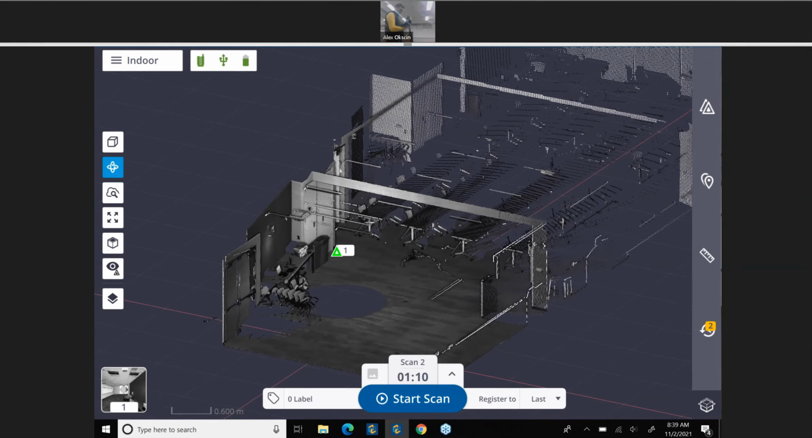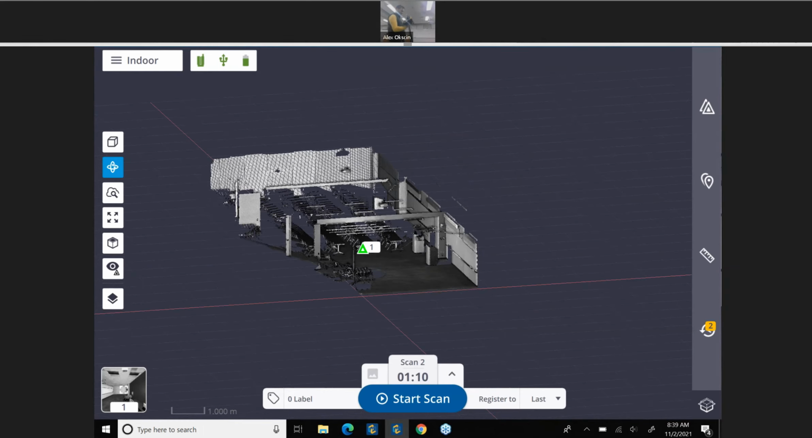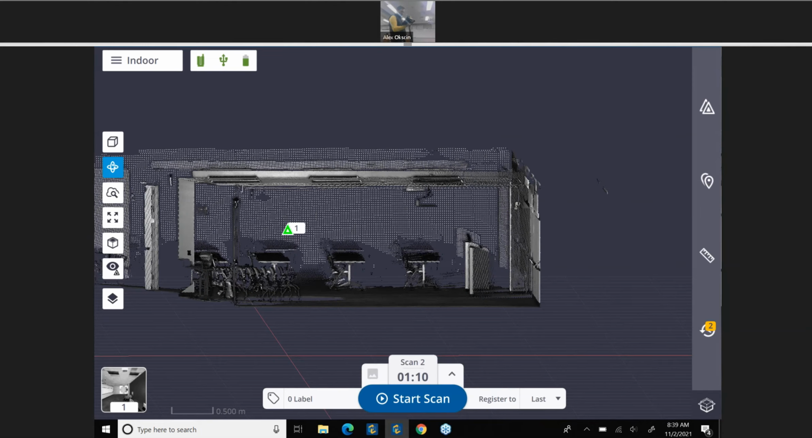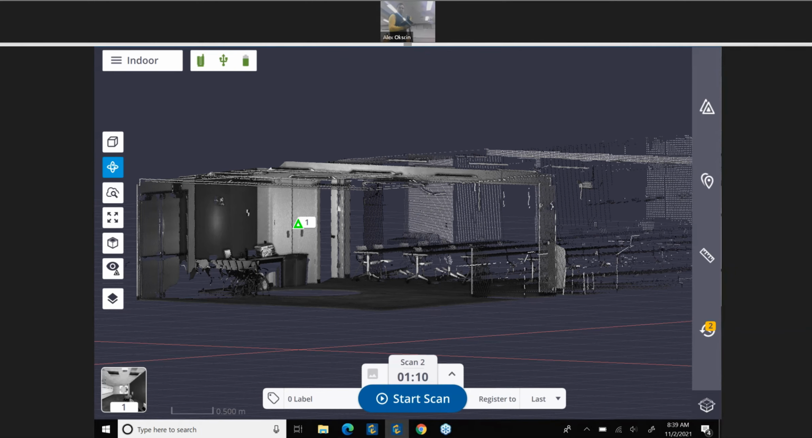So here we can see that's the first scan. I'd say it's pretty comparable to a 2-minute standard scan, obviously faster, and the 30-meter range will change it a little bit. Now let me move over.